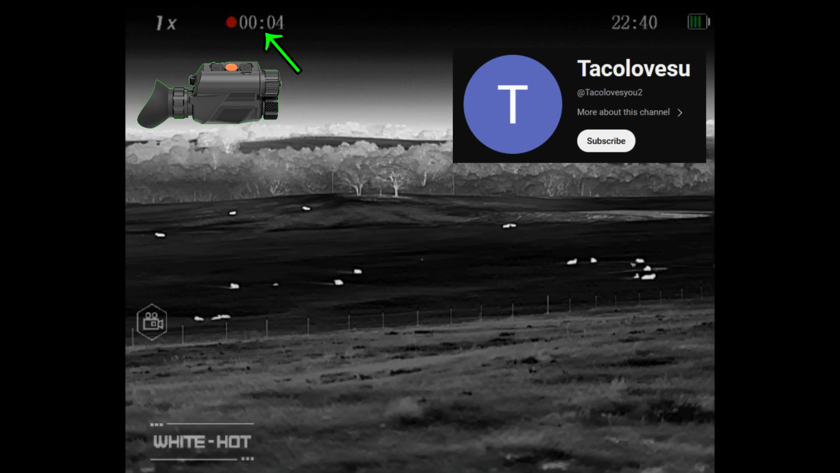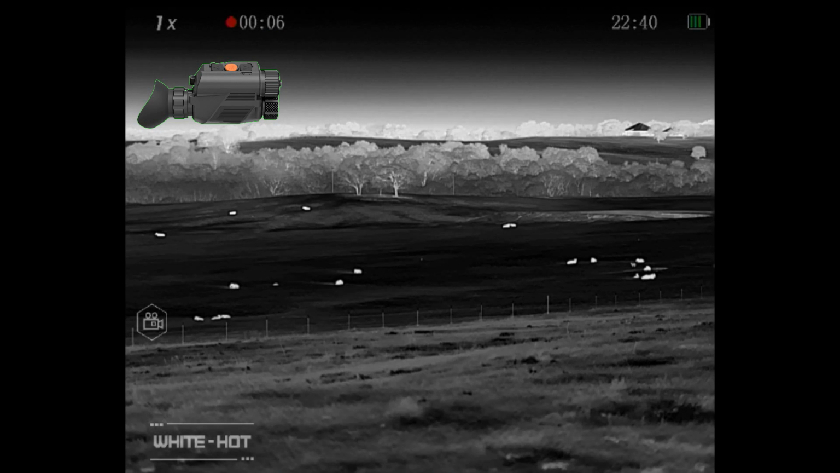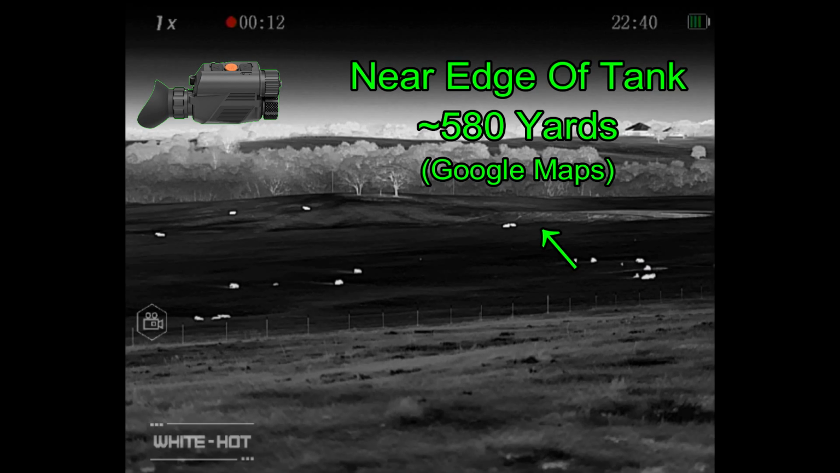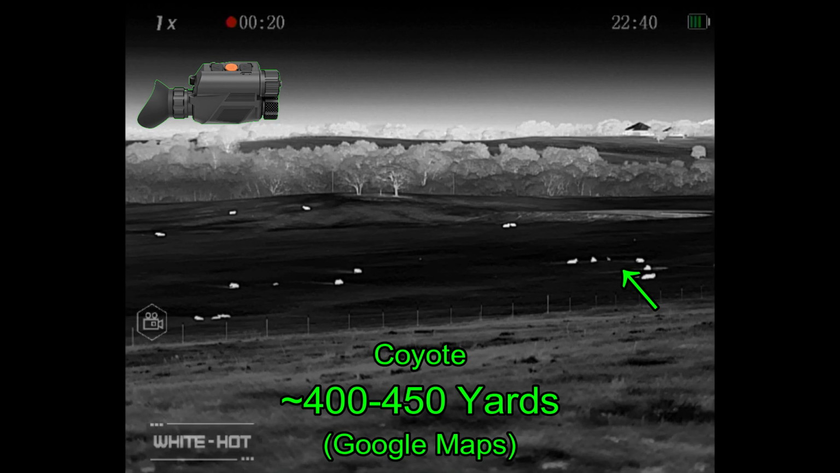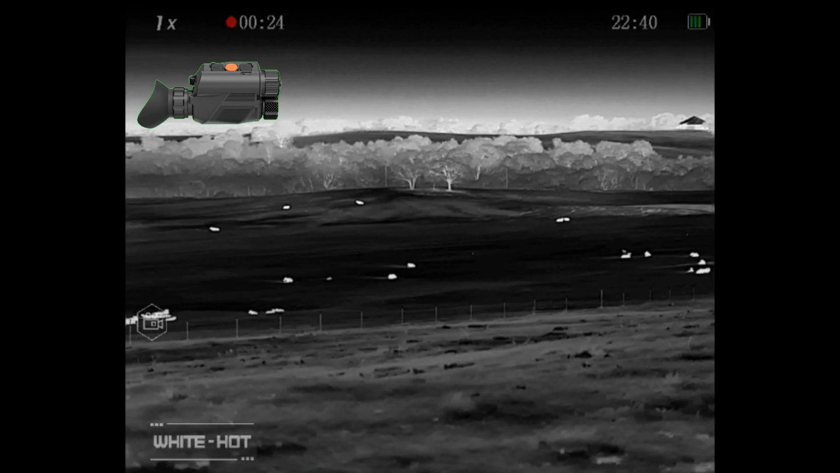As you can see in the upper left-hand corner, the clock is running. I'm getting a video with the Stride ST6. I'm on native magnification. I've actually got a coyote down in the lower left-hand corner. It just looks like a few pixels there. And just so you know, I'm estimating distances based upon landmarks in the field and then comparing it with a map and getting my distances in that manner. And so this coyote's probably at about 400 to 450 yards.